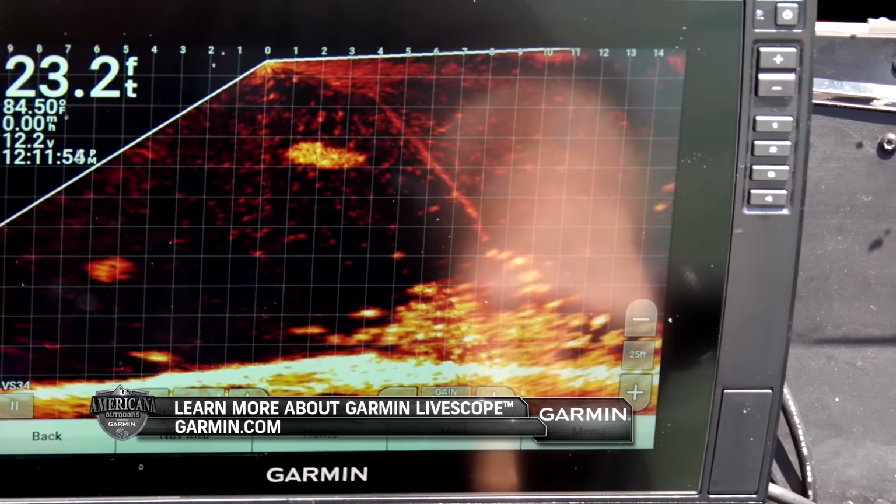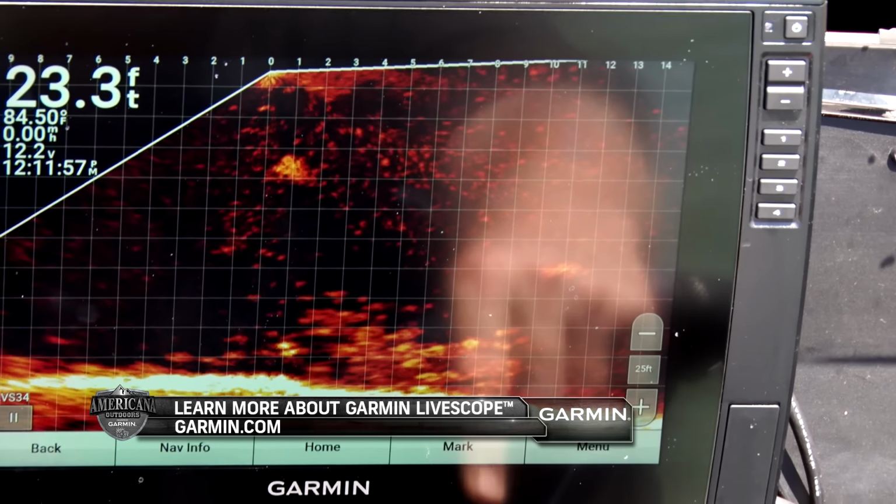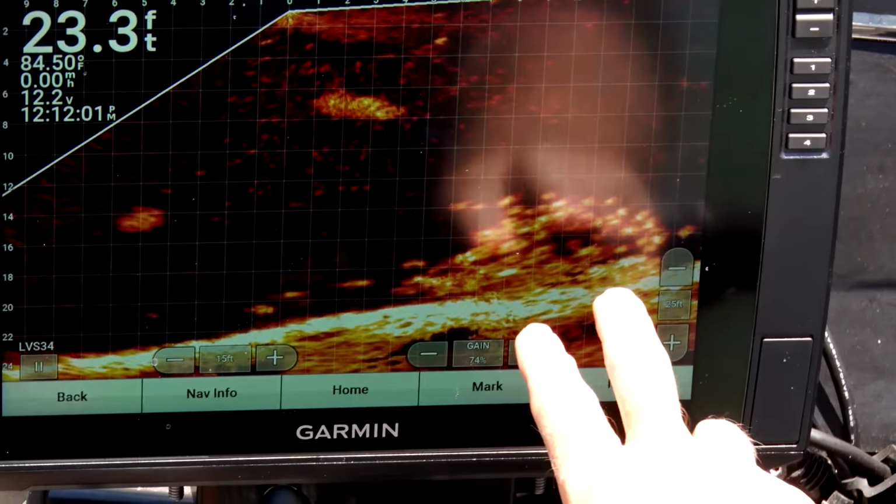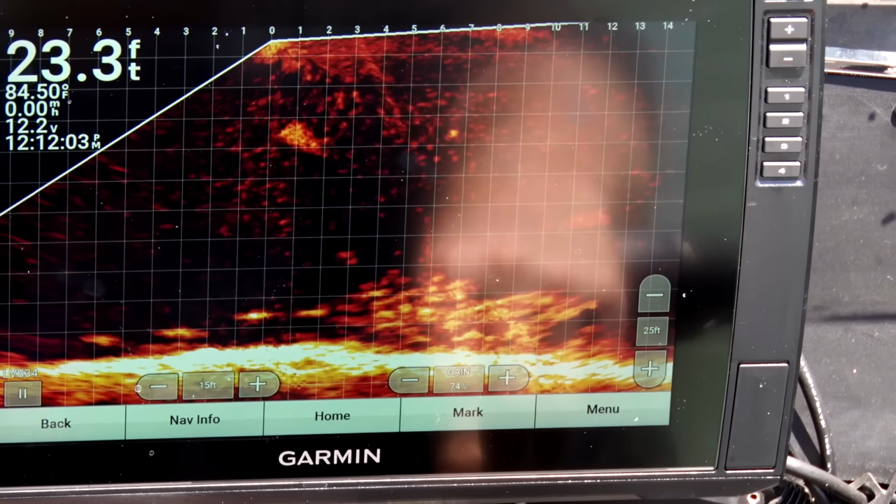Whoever just threw in had one just come up and eat it. You just pulled your bait. Who just pulled their bait up? That was you then. Oh, y'all are side by side right now, about five feet apart.